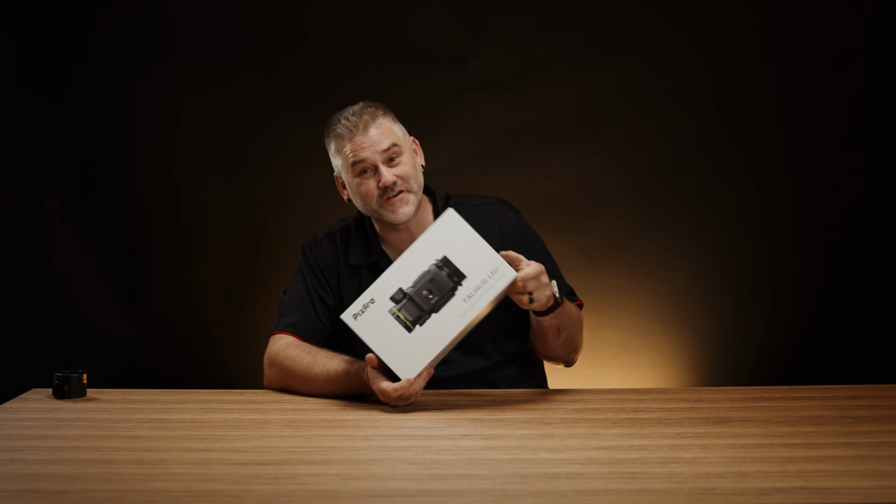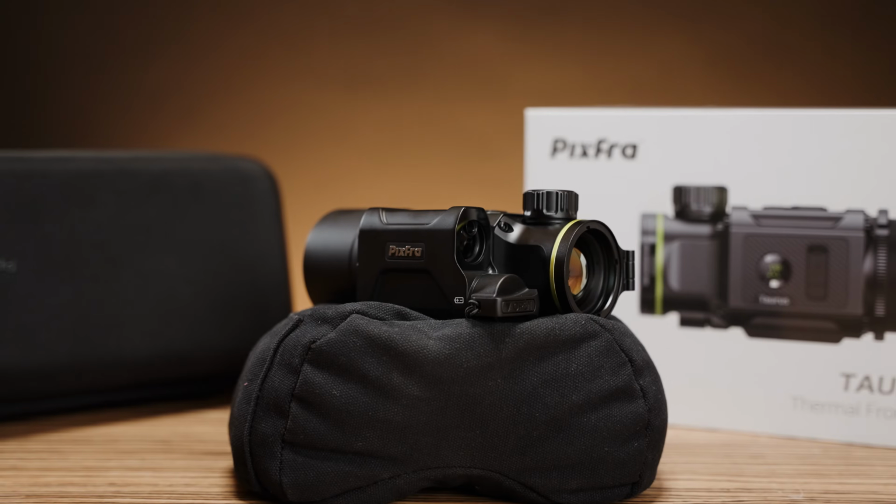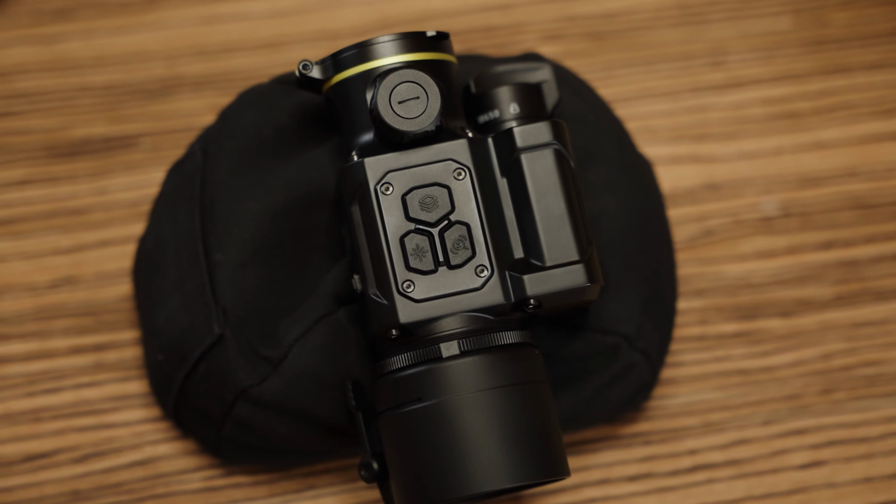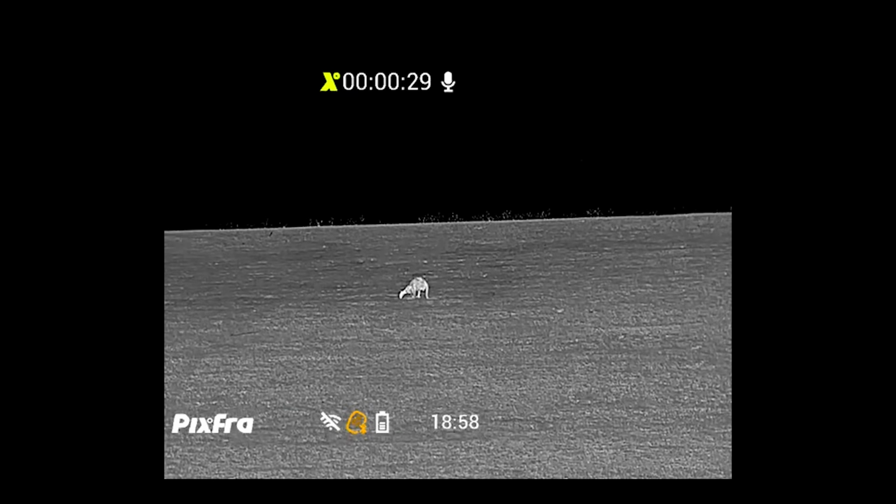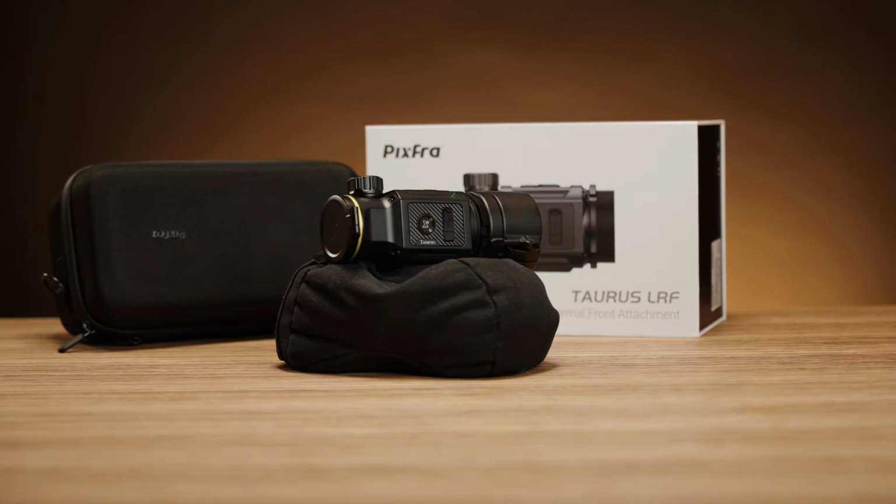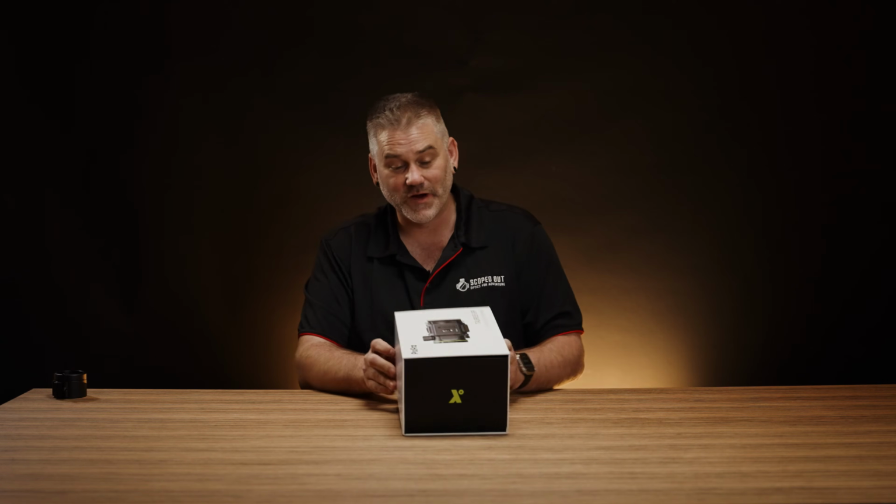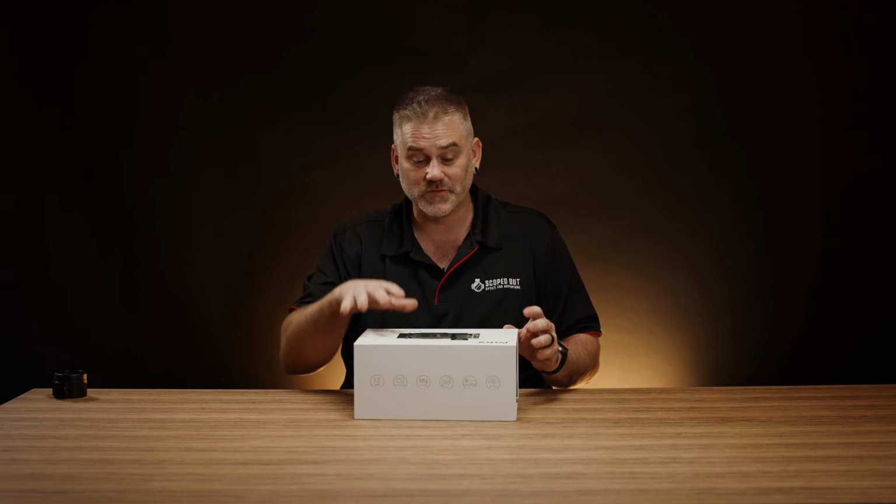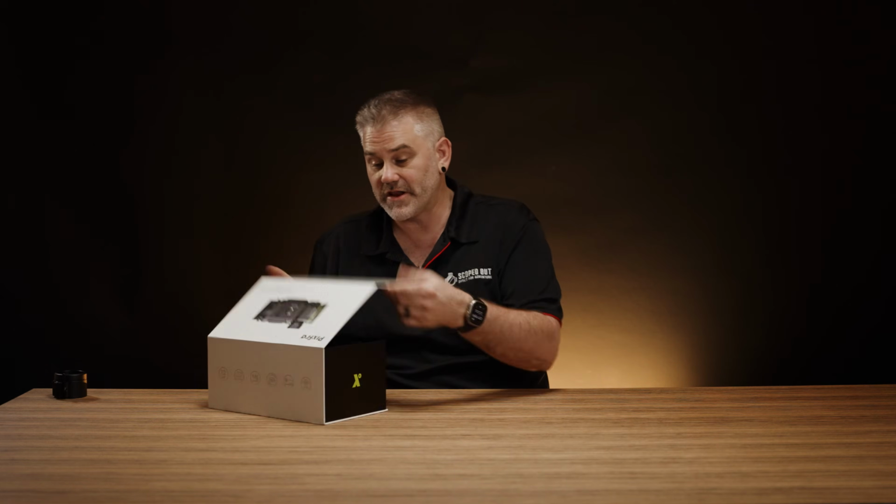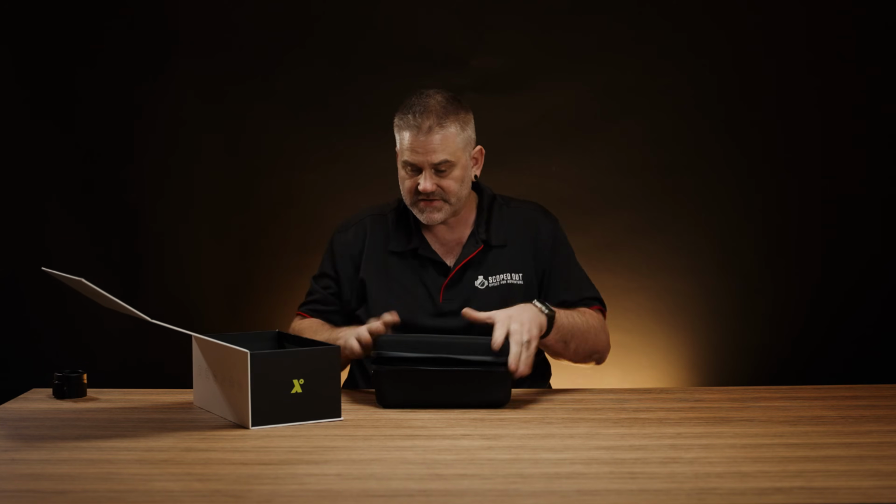This is the Pixfra Taurus LRF thermal front attachment, or as most people call them, a clip-on. The particular one we are looking at today is the T635 LRF. That means it's a 640 sensor with a 35mm lens. So let's grab it out and have a quick initial look at it. It comes in this case, and that is the little unit there.